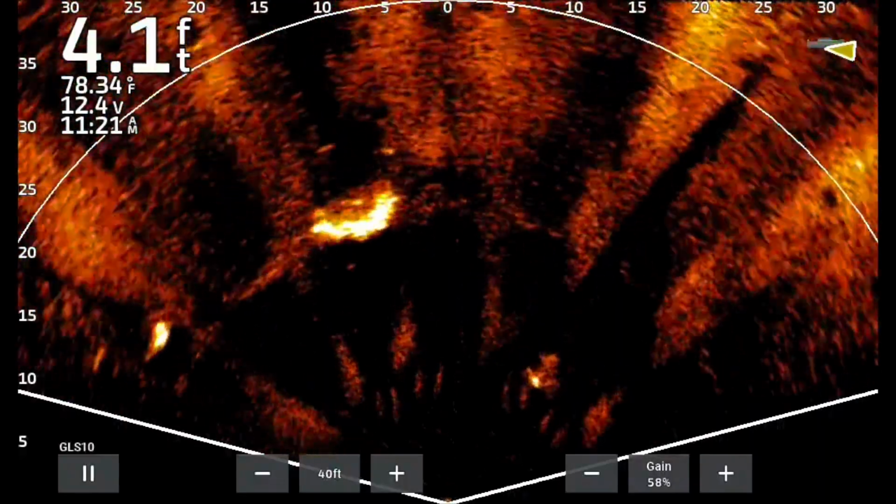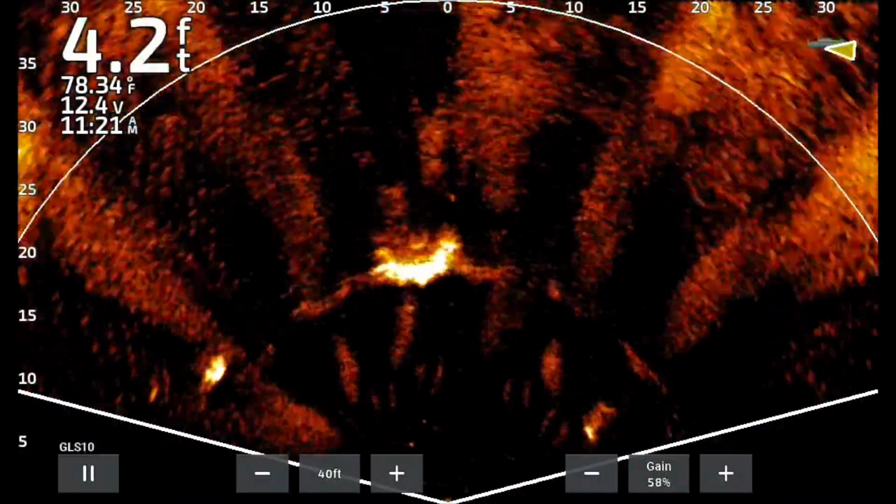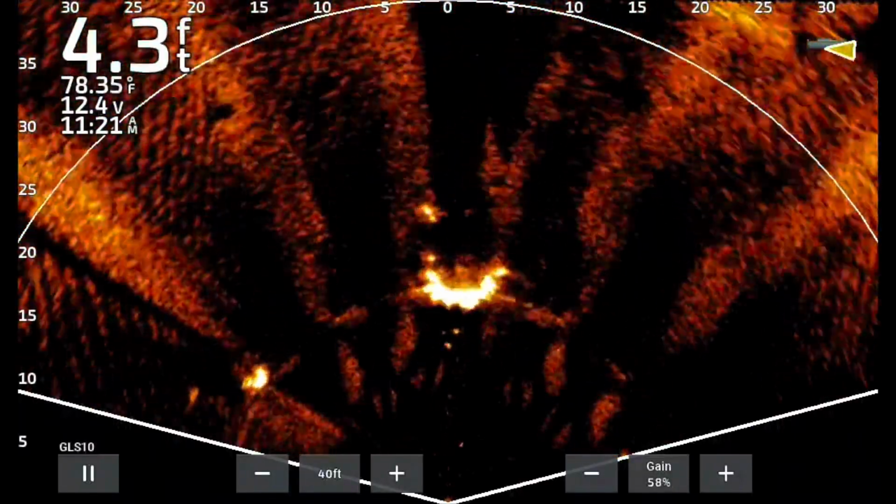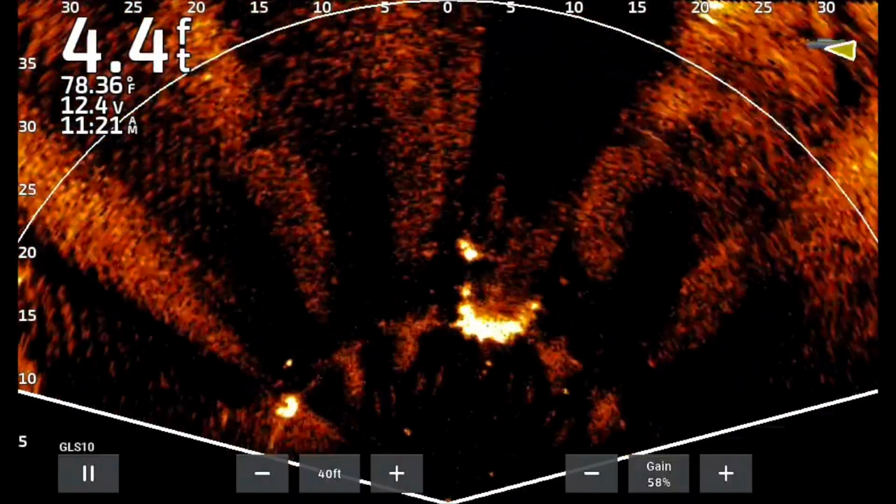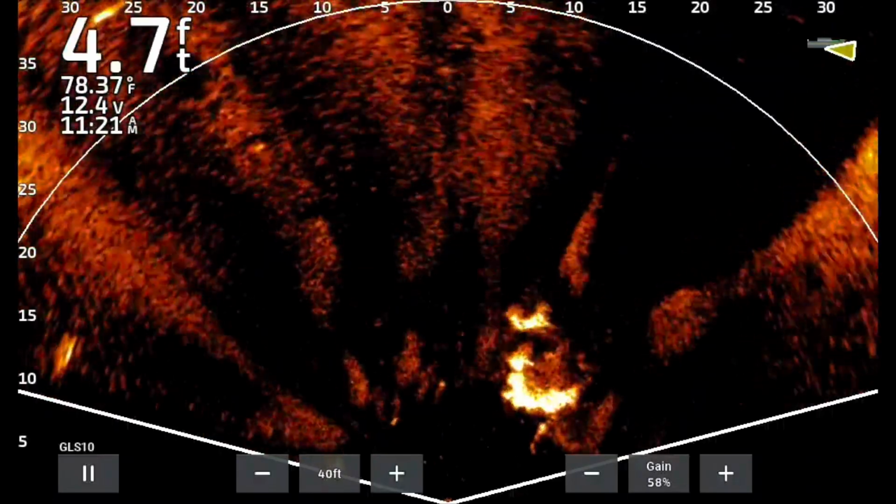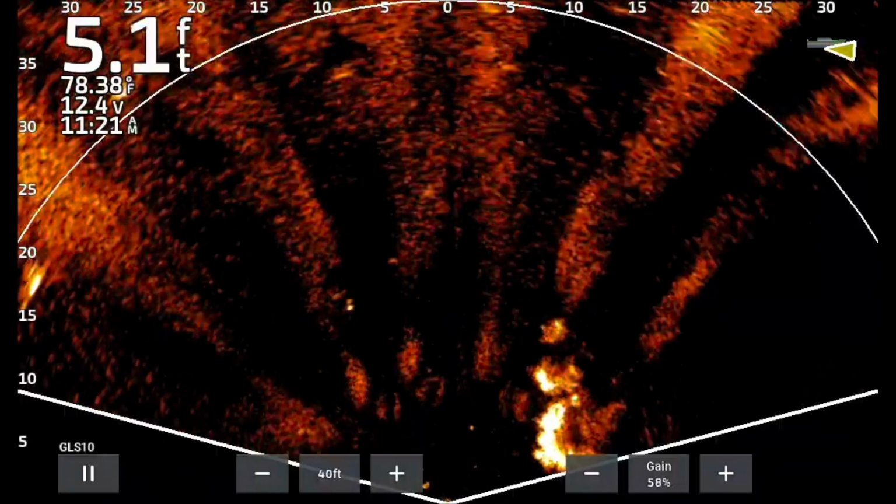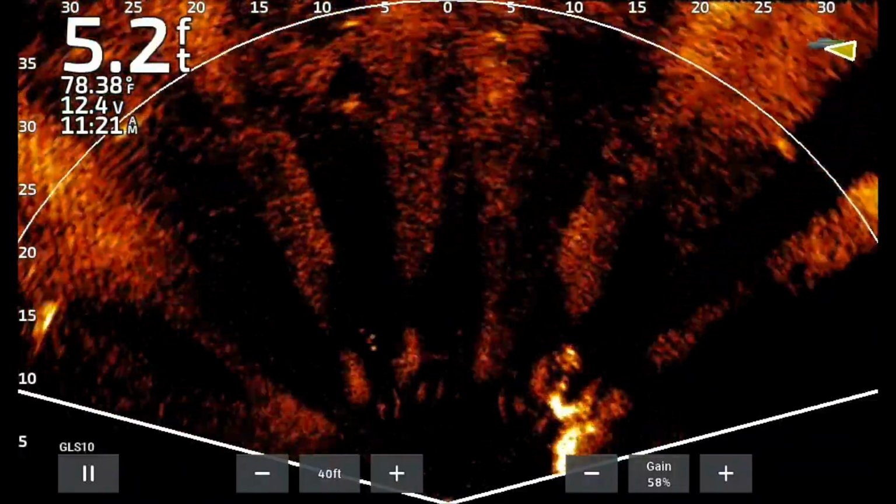Another thing I'm concerned about is I want to see my bait when possible. And when the fish get high in the water column, you want to be able to see them trailing your bait. I'm going to point out a few things here, what I'm looking for when I'm doing this. Notice how the bottom is real dark. That's by design.